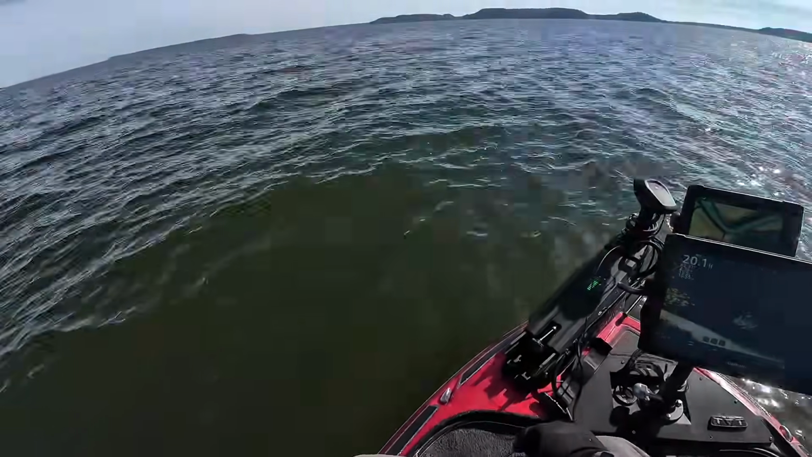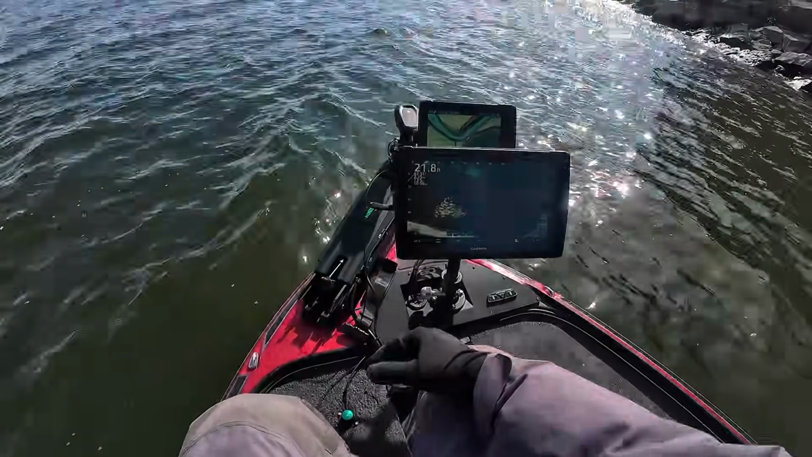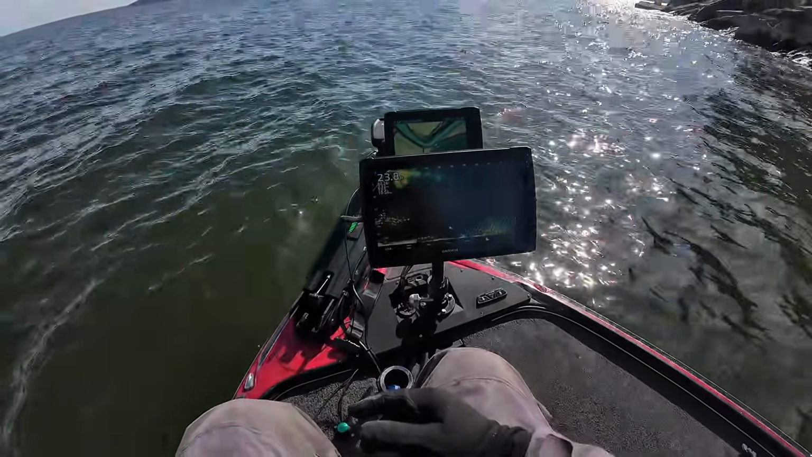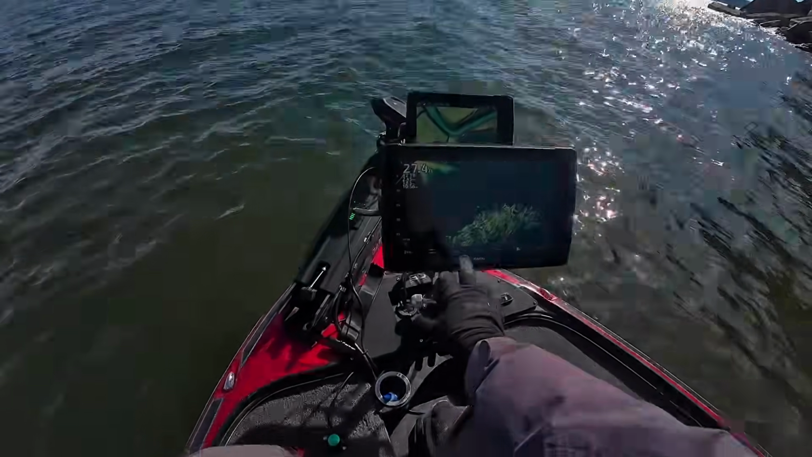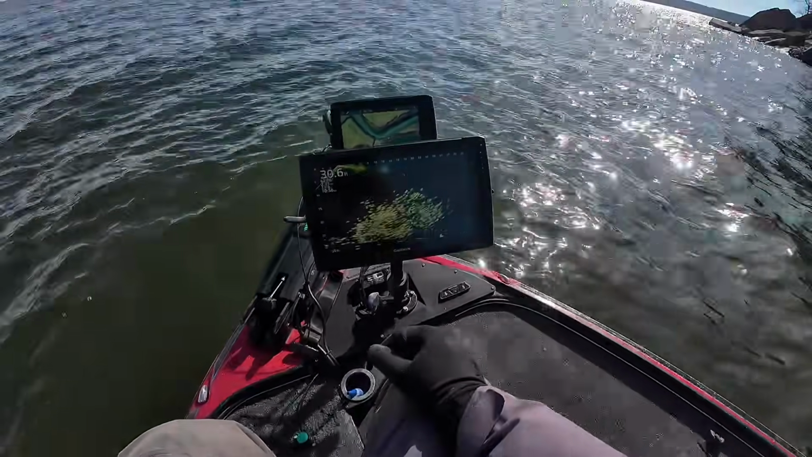But again, it's pretty rough. It doesn't take much for this lake to get going at all, because it runs north and south, wide open, and it'll take a beating pretty quick. Look at that pile of crappie right there, back down to 35 foot or so.